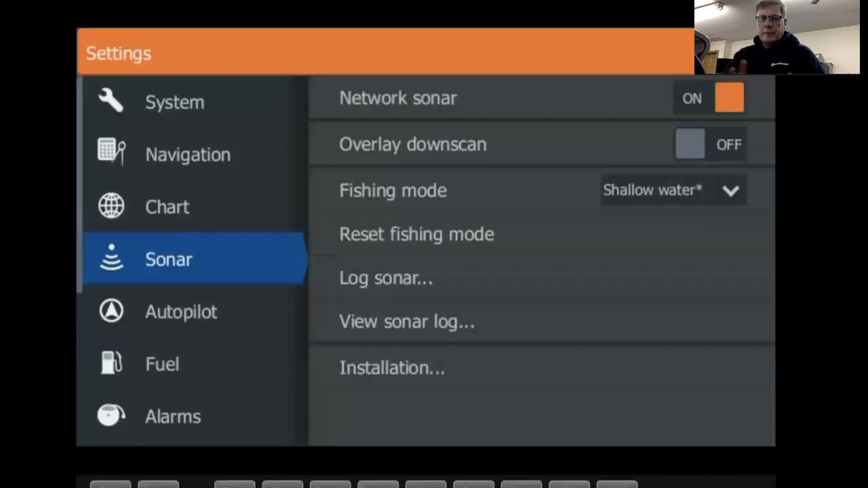It's useful. Maybe some people find it useful. For my fishing style, I don't use it. But say you're fishing a lot of structured things like that, you like to use your 2D, and so basically it's just going to overlay your structure, your down scan right over top of your 2D page. So think of having 2D on the left-hand side, down scan on the right-hand side, and then stacking those on top of each other is what that's going to do.